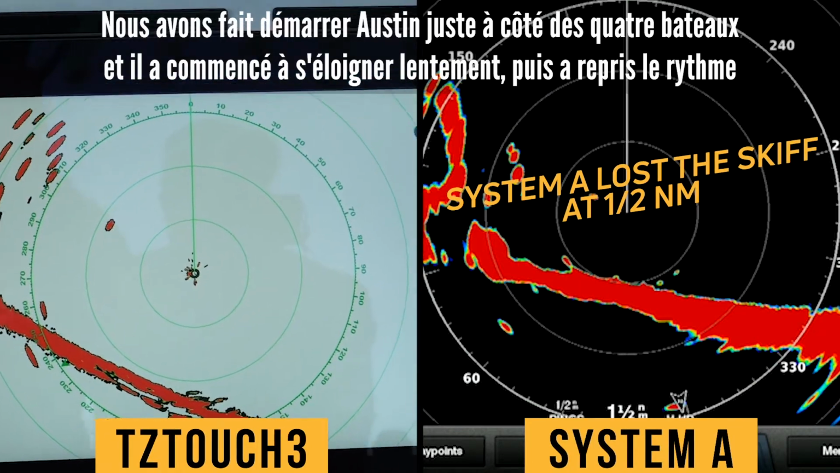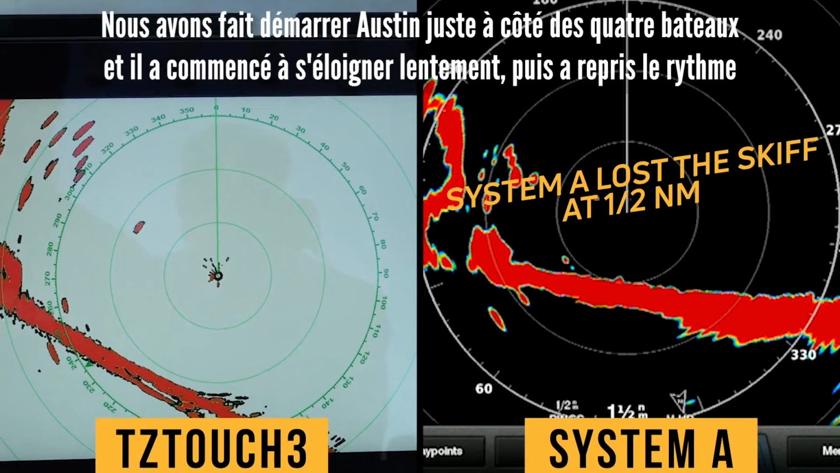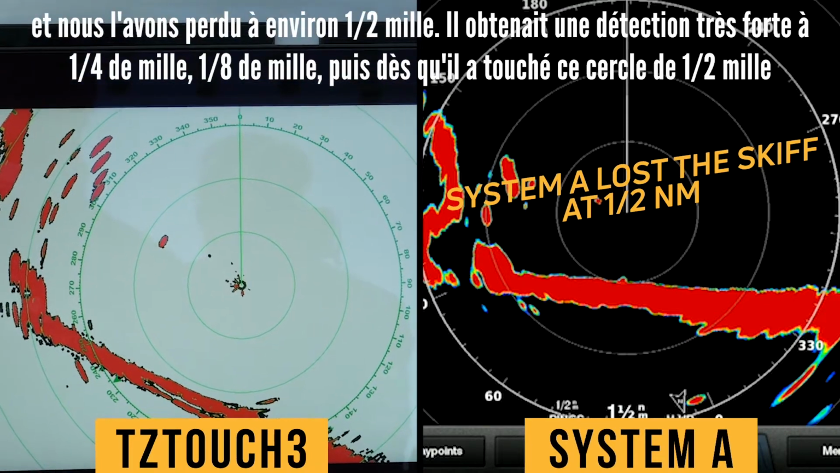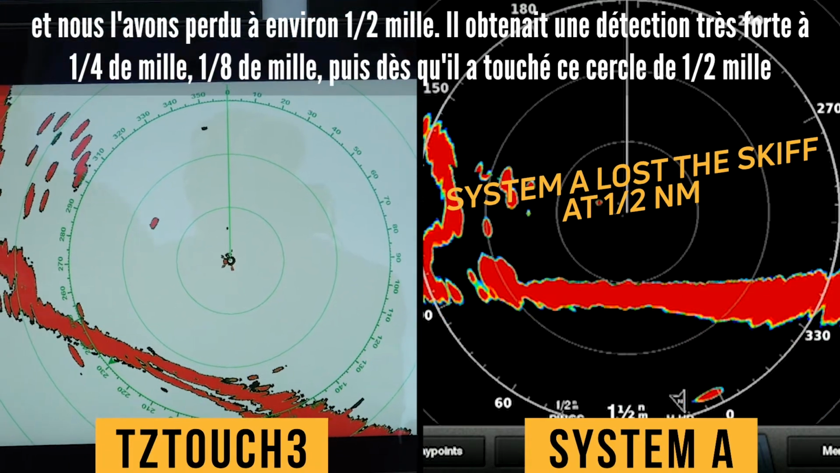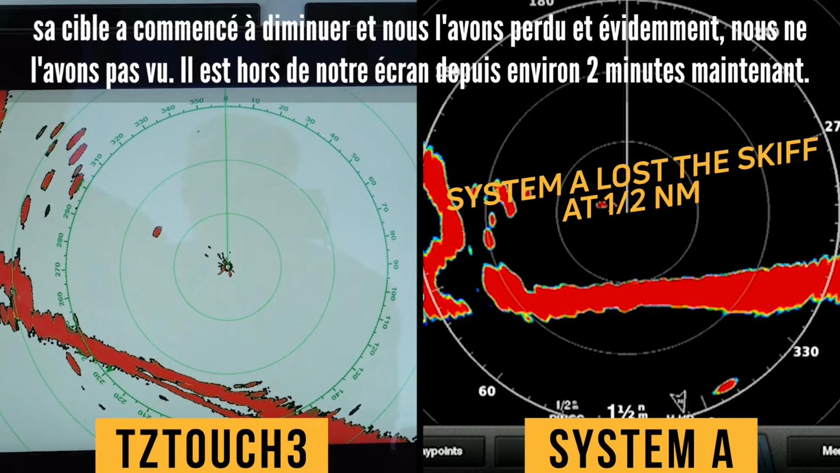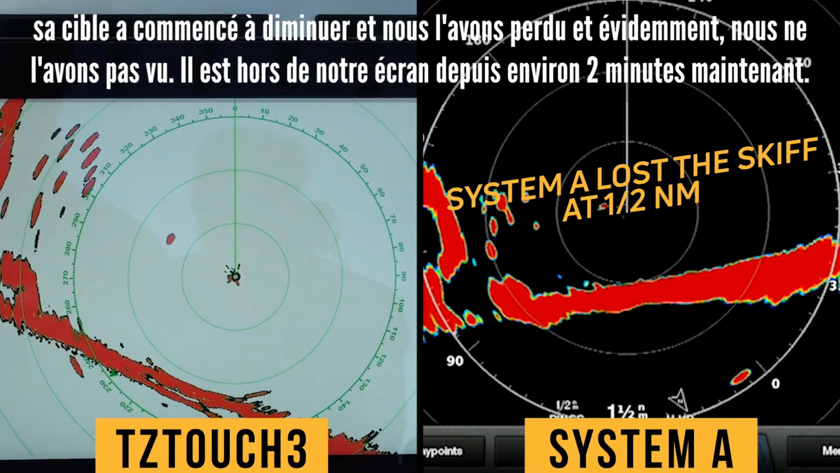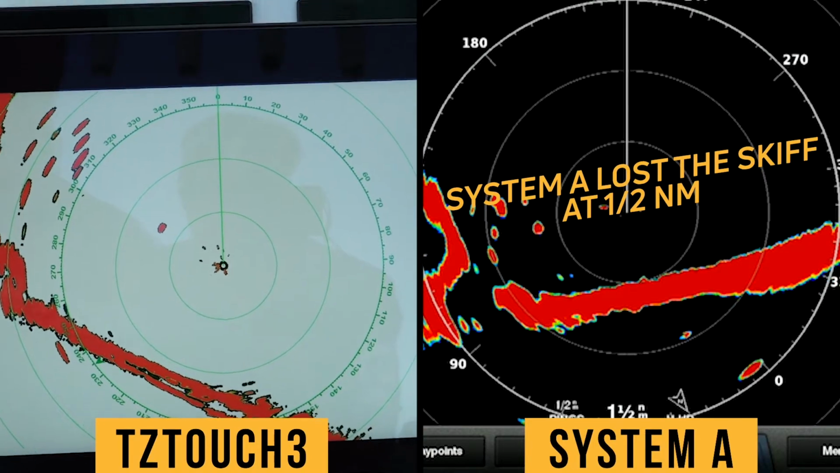So we had Austin start out right next to all 4 boats, and he started to move away at a slow clip and then picked up the pace, and we lost him at about a half a mile. He was getting a very strong signature at a quarter mile, an eighth of a mile, and then as soon as he hit that half mile ring, his target started to diminish, and we lost him. Obviously we haven't seen him. He's been off our screen for going on 2 minutes now. Yep. So he's completely ghost.